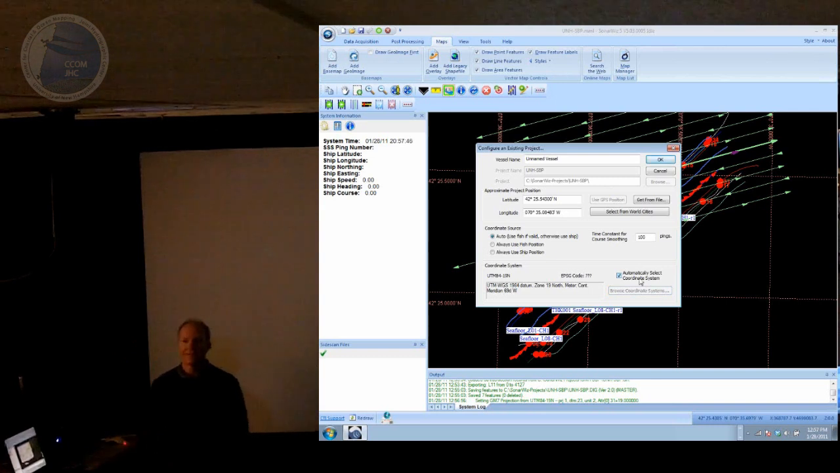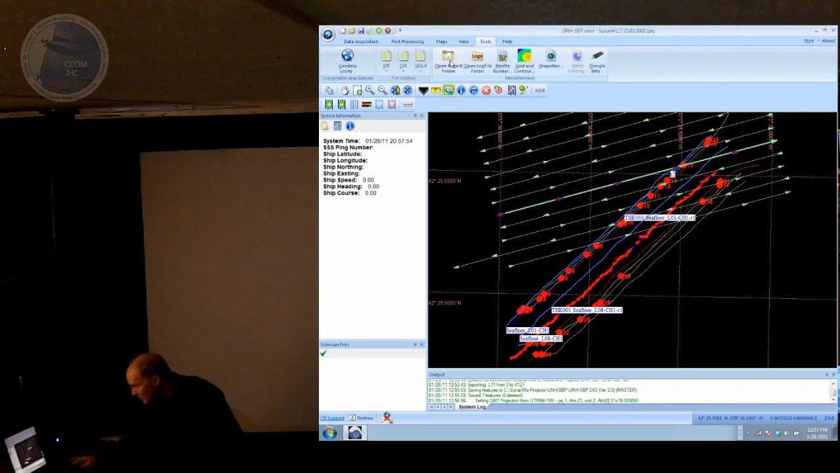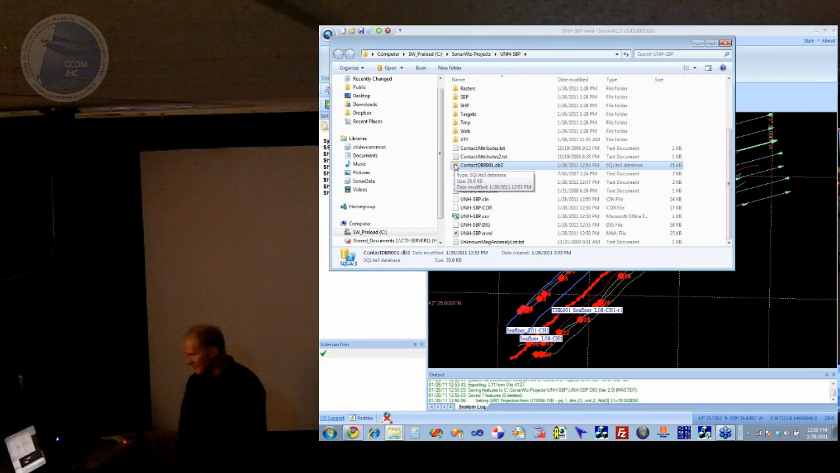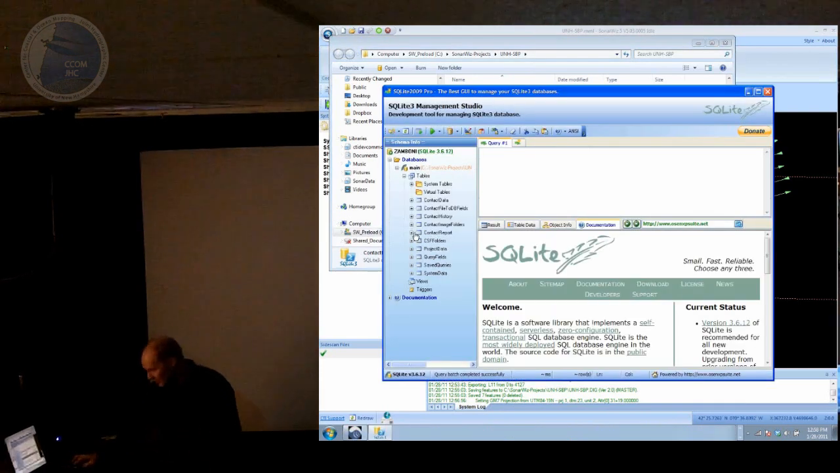Do you give external access into your contact database? It's just a SQLite database, a DB3. We could open up this project. My favorite tool here is this one, called Open Project Folder, because I'm too old to remember anything anymore. There should be a DB3 file. Here it is, contact something.db3. If you open it up, there are lots of open source programs that'll read it.